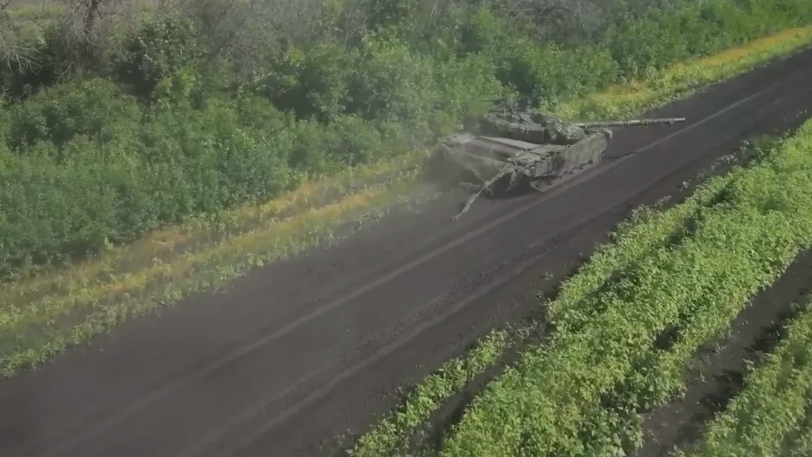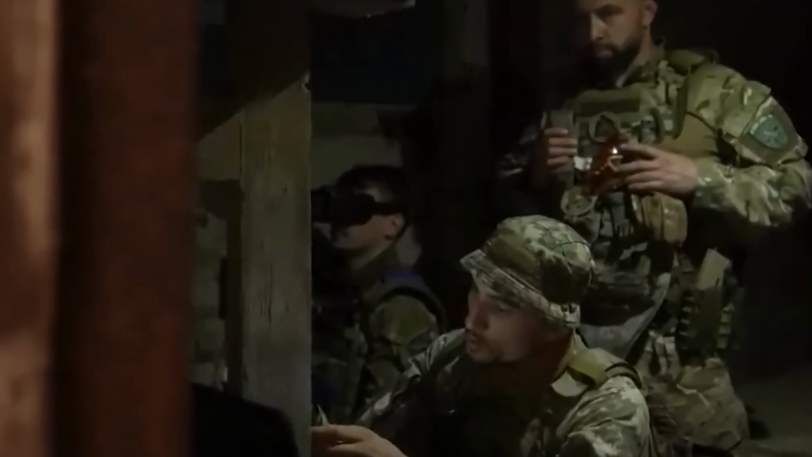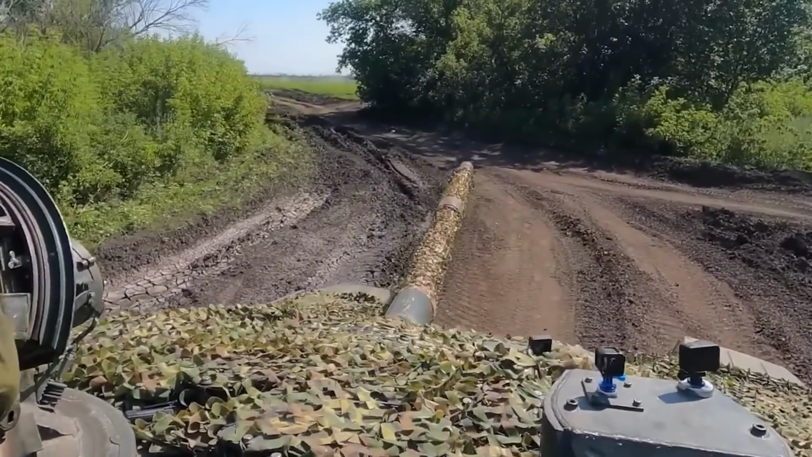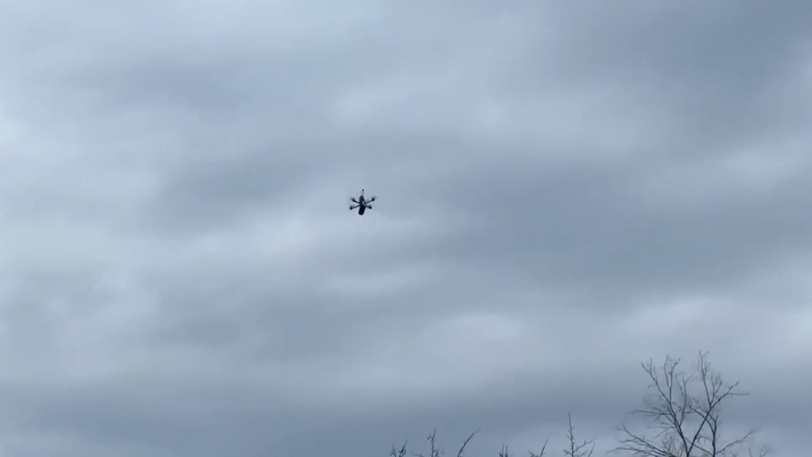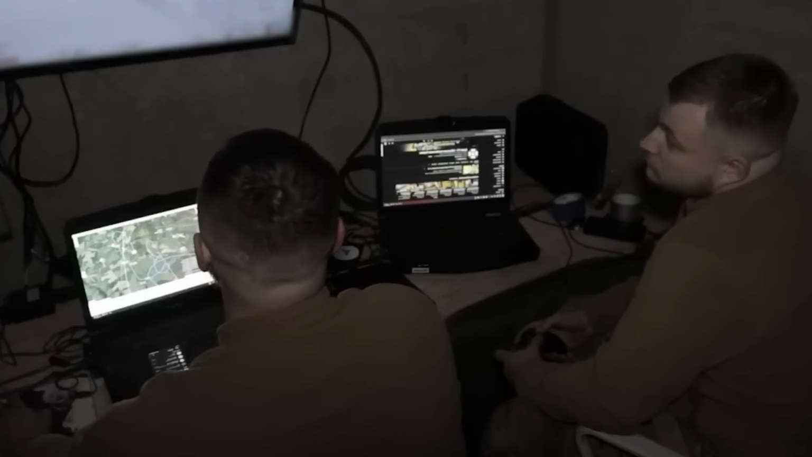In this phase, the battlefield was not defined by firepower. It was defined by observation. A vehicle could enter the area without hearing anything above it, without seeing a drone, and without knowing that its route had already been marked. This is the shift that changes everything.